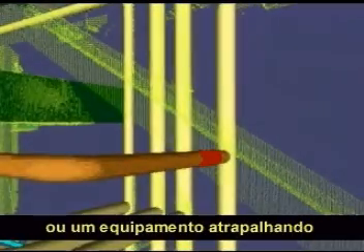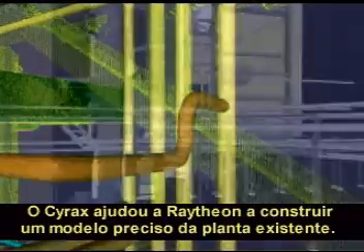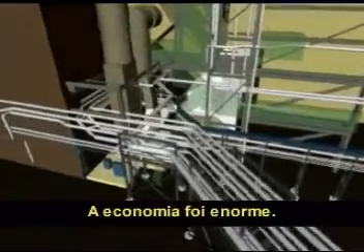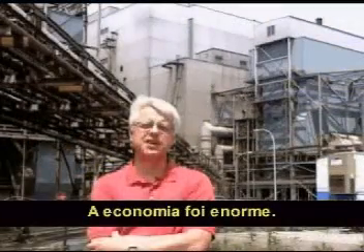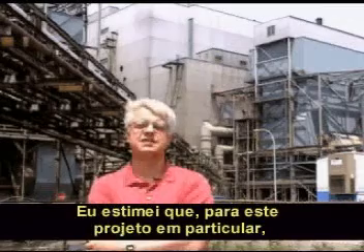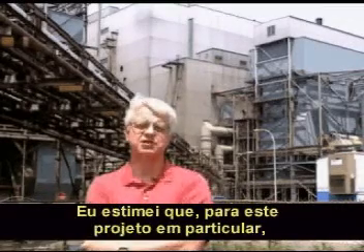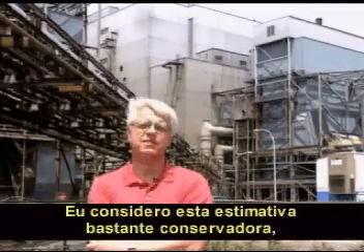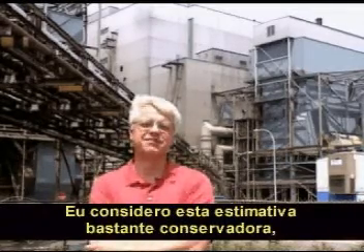CYRA's software did help Raytheon build an accurate model of the existing plant. The savings were enormous. I have estimated for this particular project that CYRA will save us $10 million during construction. I consider that to be a highly conservative number, but it's one that I can certainly defend.